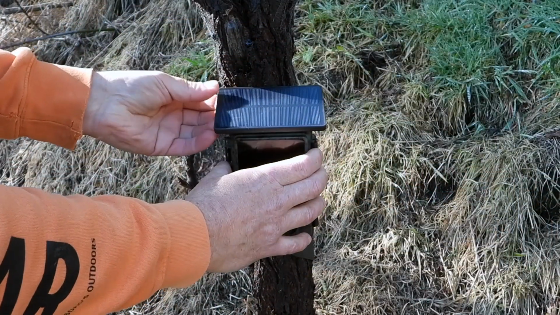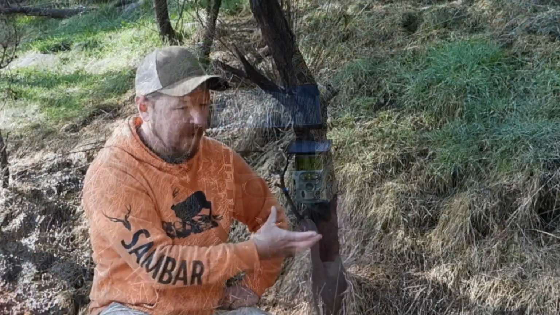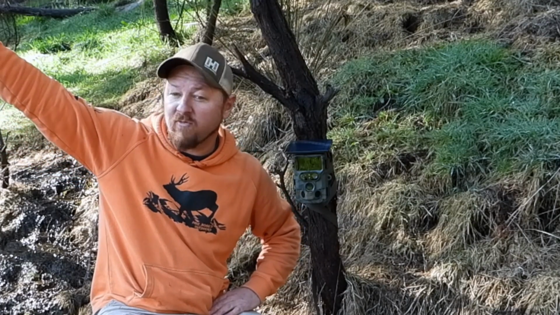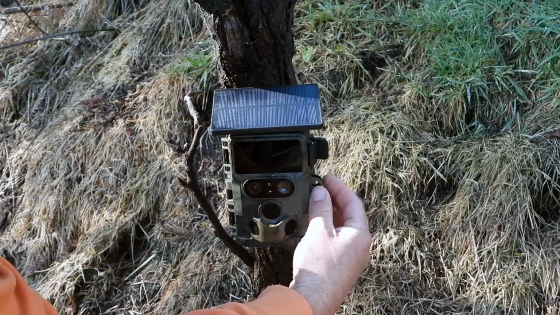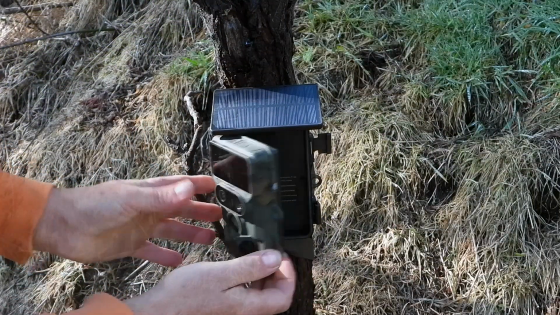The solar panel is built in, attached to the camera. It comes with its own battery pack and a solar panel, so we have to situate it somewhere. Here we get mid-morning at the moment, the sun's not quite up, but from the middle of the day onwards we get plenty of sun, so it should be charged up hopefully. On the side there's a spot for a padlock, so you can lock it in.